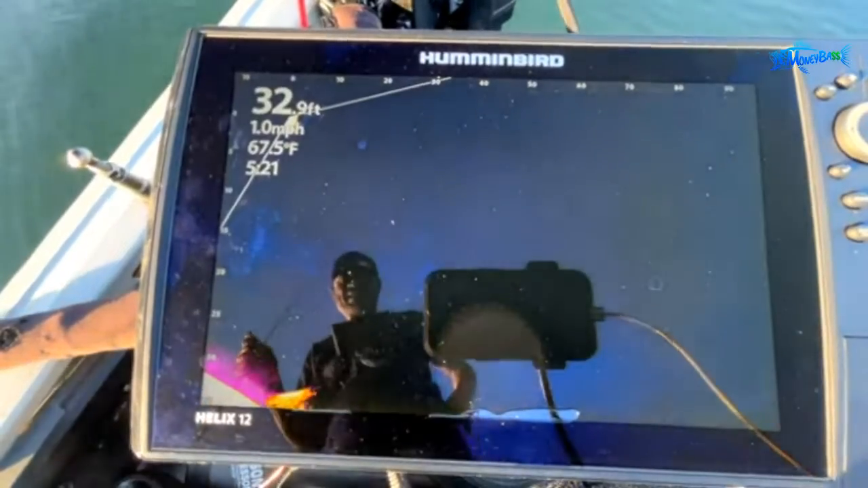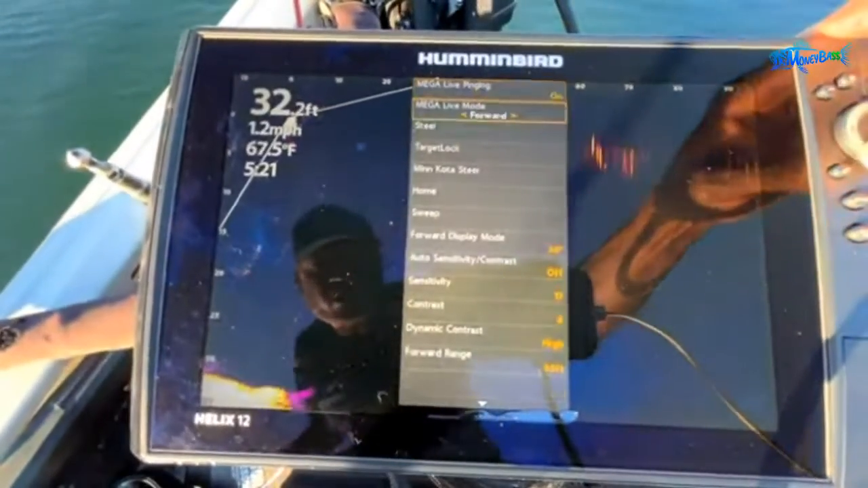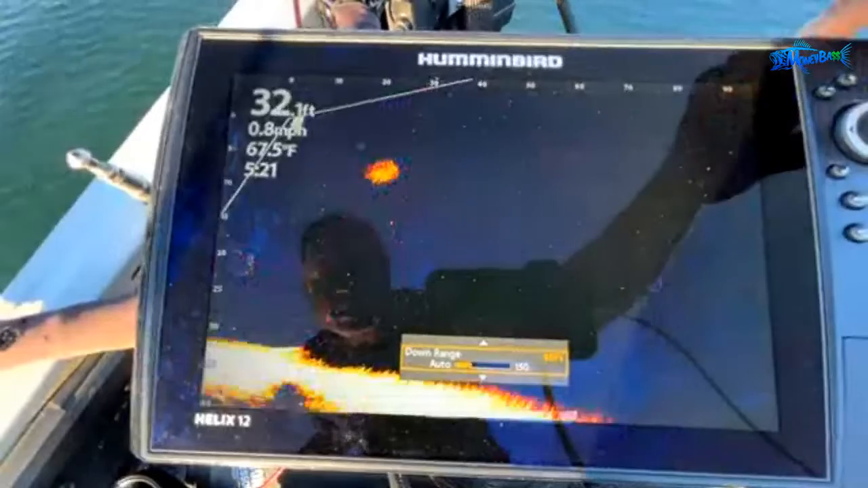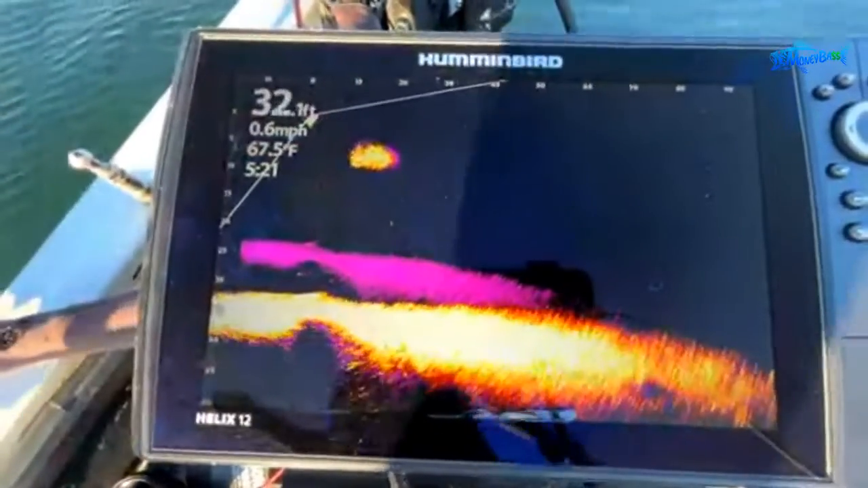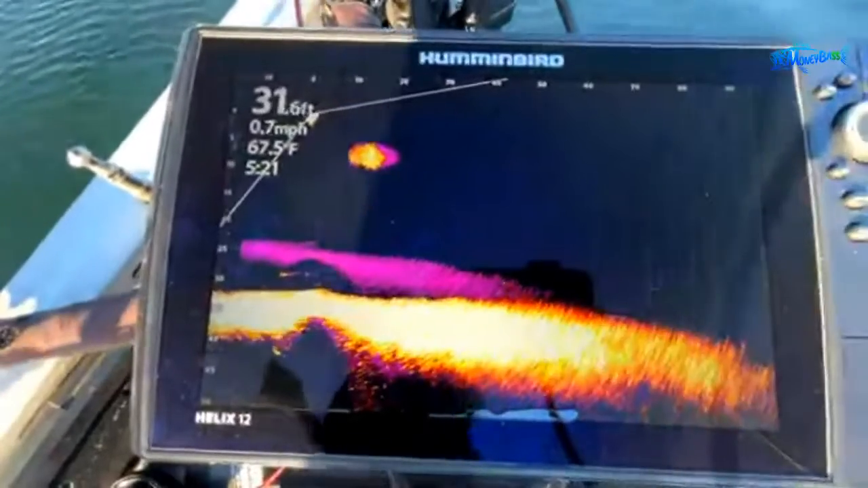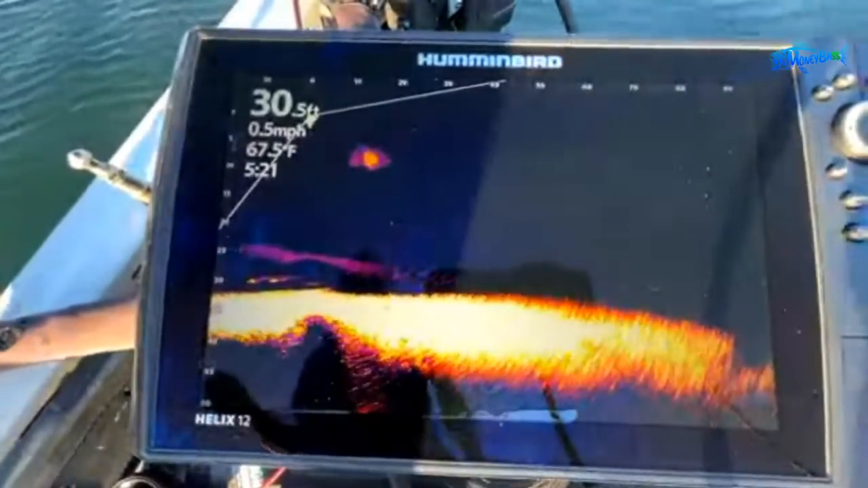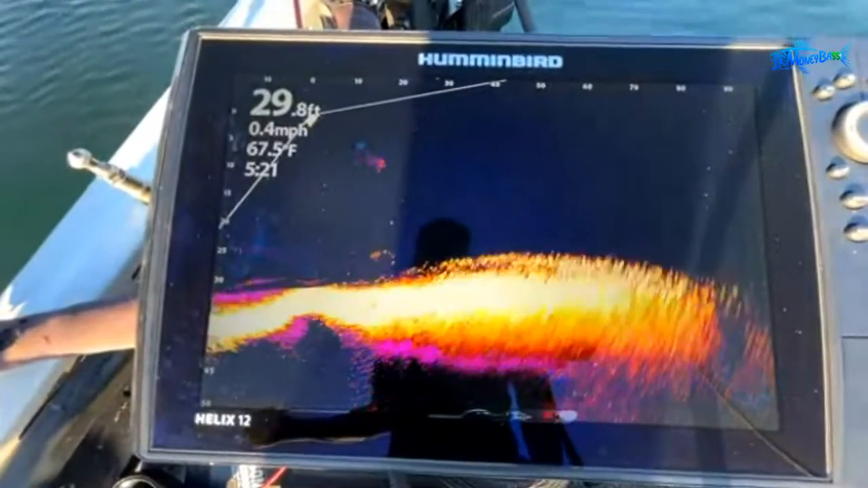All right, let's see. Let me change this down range. Had it on 35. Let's go a little bit deeper, let's put it on about 50. There's a bait ball right there, nice and bright, and you guys saw my settings. Look at those fish down here. Those fish are sitting in about 30 feet of water underneath that bait ball. So that is some fish right there.